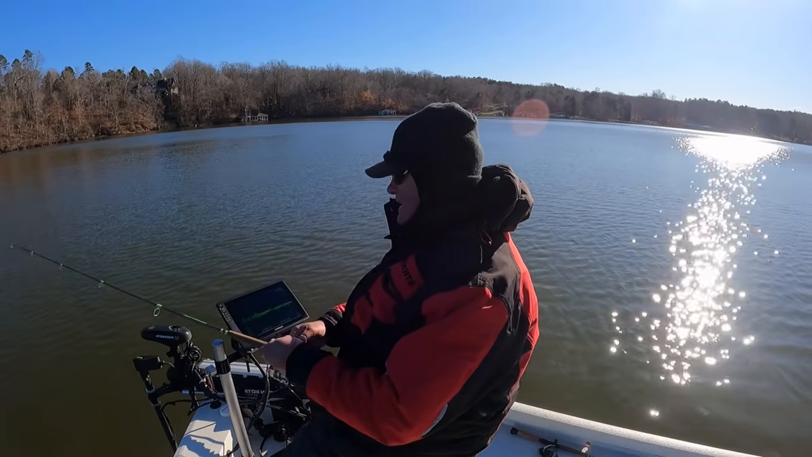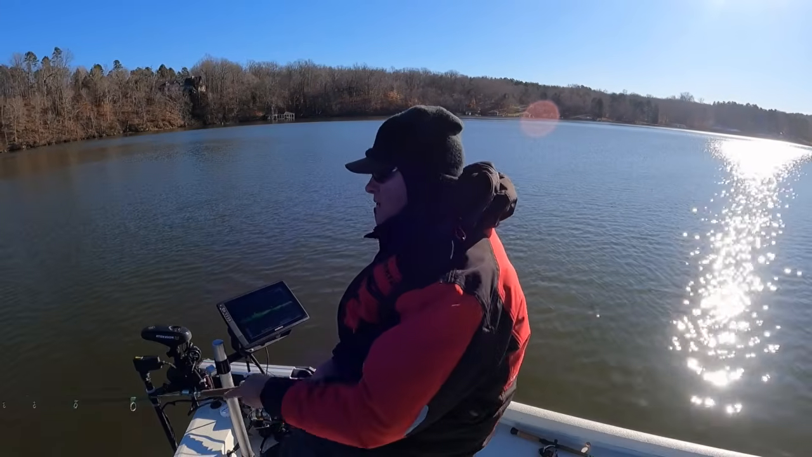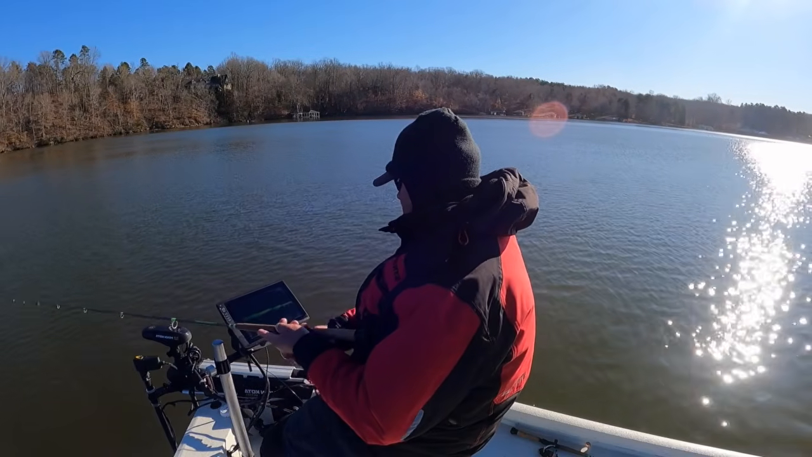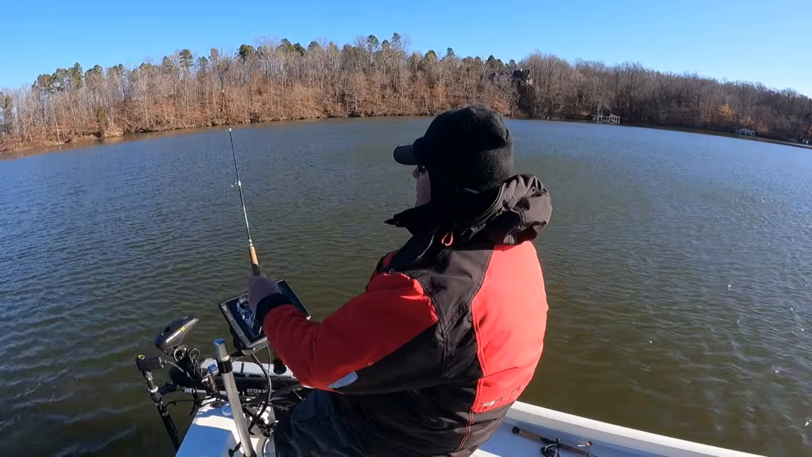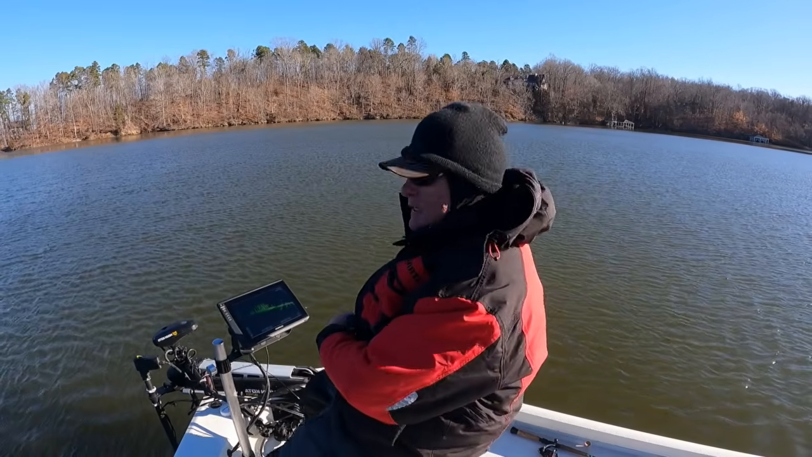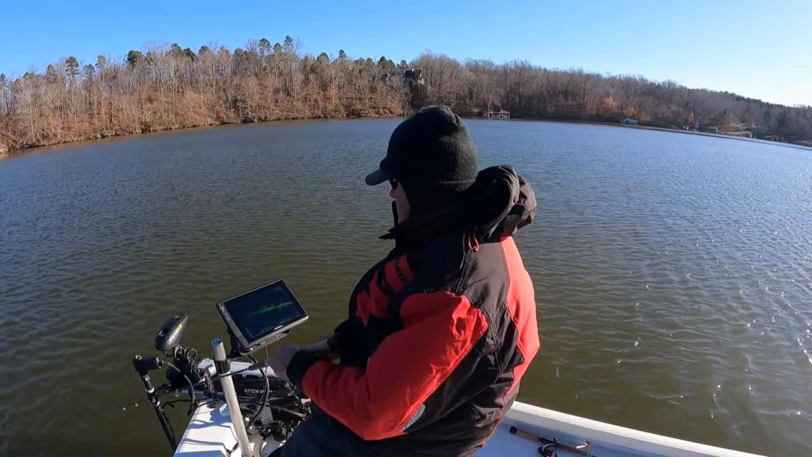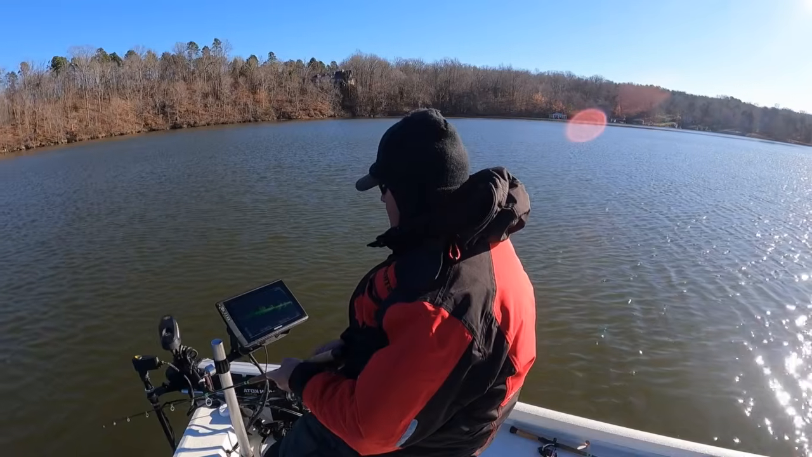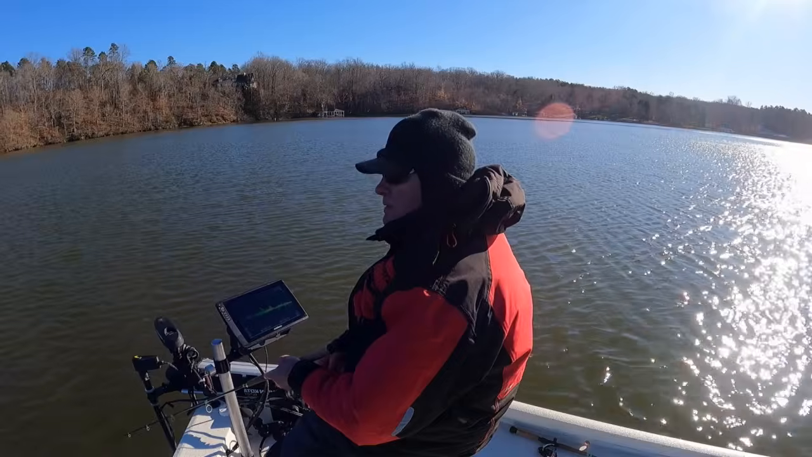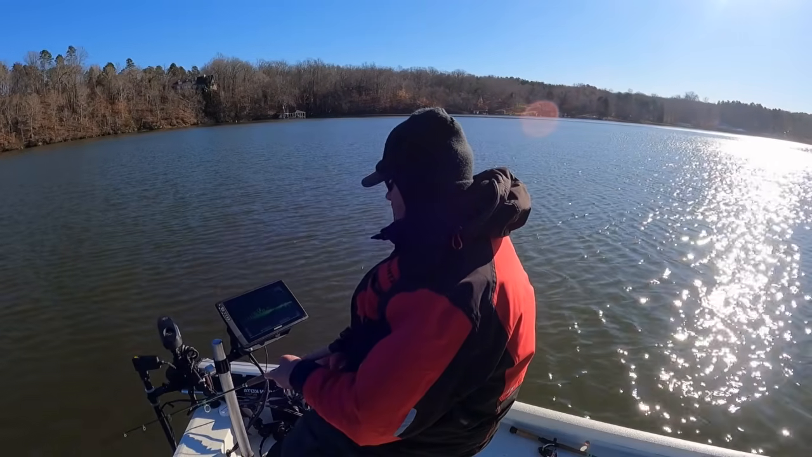But more than likely, if you do that, you'll be higher in the water column than you realize you will be. And also, with that wind blowing like that, you got to keep your rod tip mighty low to the water so the wind don't pick your lure up and pull it out of the water column.